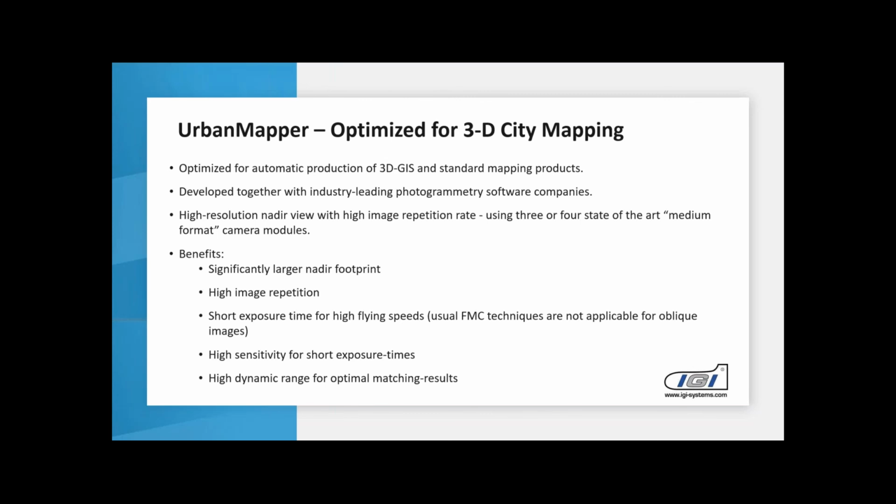You have a high image repetition rate. This is, of course, necessary to create these high overlaps. What you also need is the possibility to work with short exposure times, because if you look at the forward motion for the oblique images, you in general cannot really use the normal FMC technique, so you have to expose quite quickly. For the same reason, you need a high sensitivity. And of course, for the matching, it is always helpful and necessary to have a high dynamic range for optimal matching results.